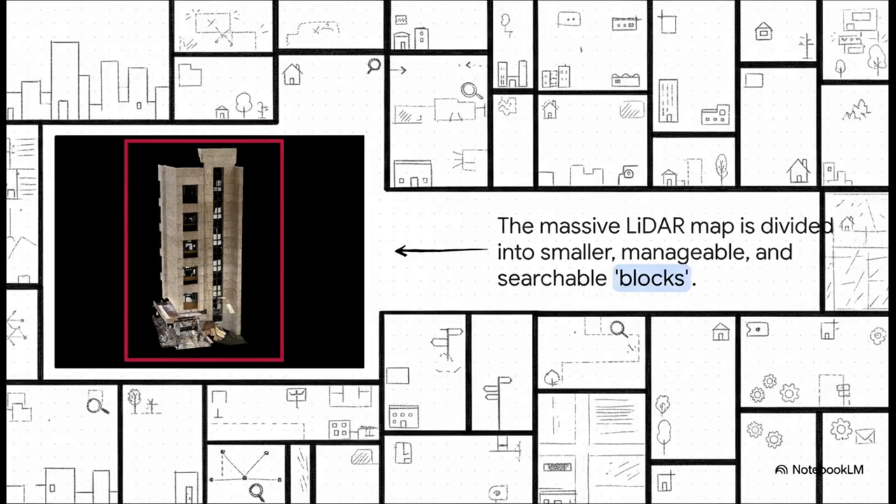But here's the challenge. A LiDAR scan of a whole city is absolutely massive. It's way too much data to search through all at once, so the system does something really smart. It chops up that giant map into a grid of smaller, bite-sized pieces they call blocks. Think of it like organizing a giant library into individual, easy-to-search folders in a filing cabinet.